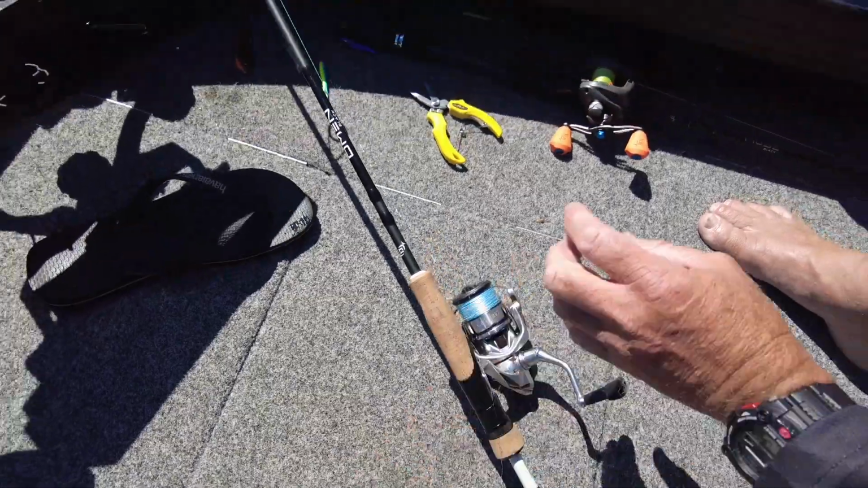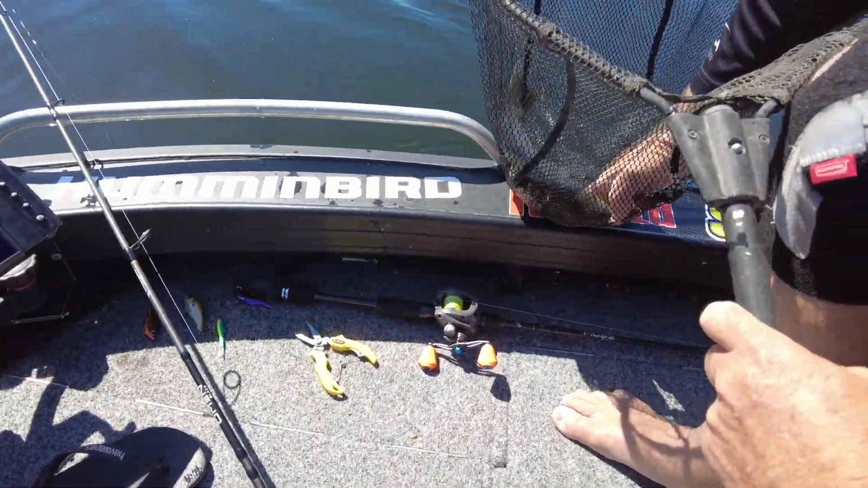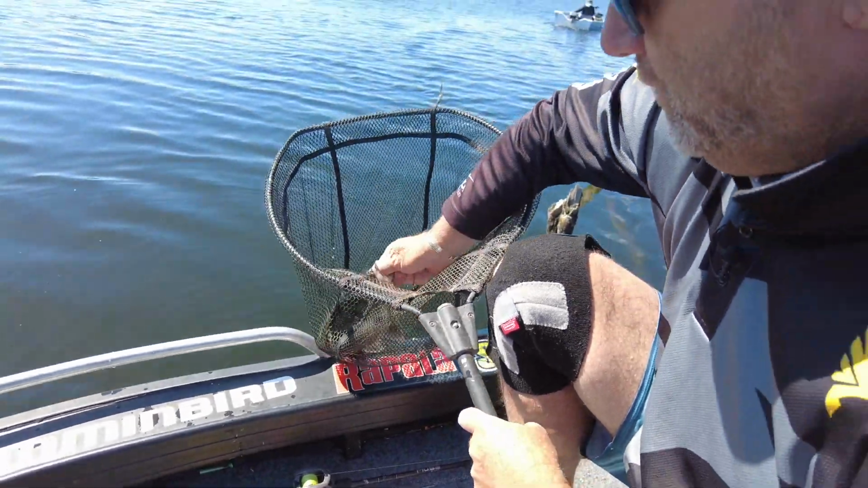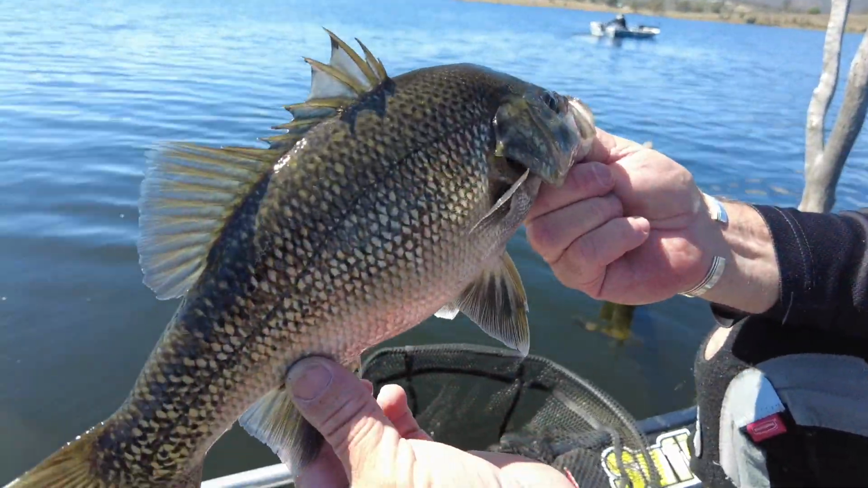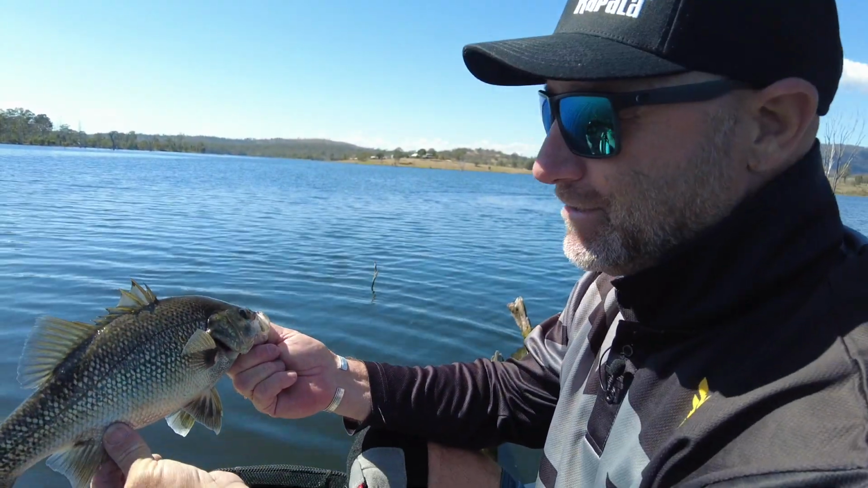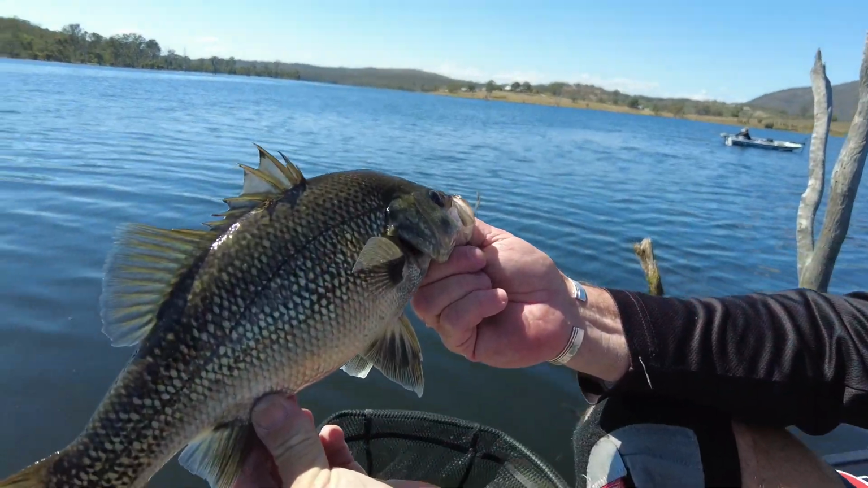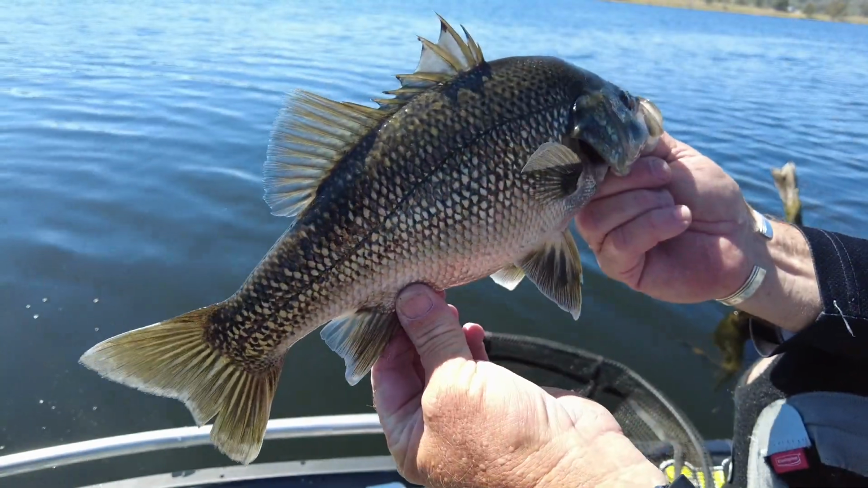And we finally got a little bass to commit. Because I'm fishing so tight in the trees, he actually got me in the tree. So 5 of them, I'll be pretty happy to get them next weekend at the Open, because it's pretty tough fishing here at the moment. So 5 is the goal, and then after that it's an upgrade.